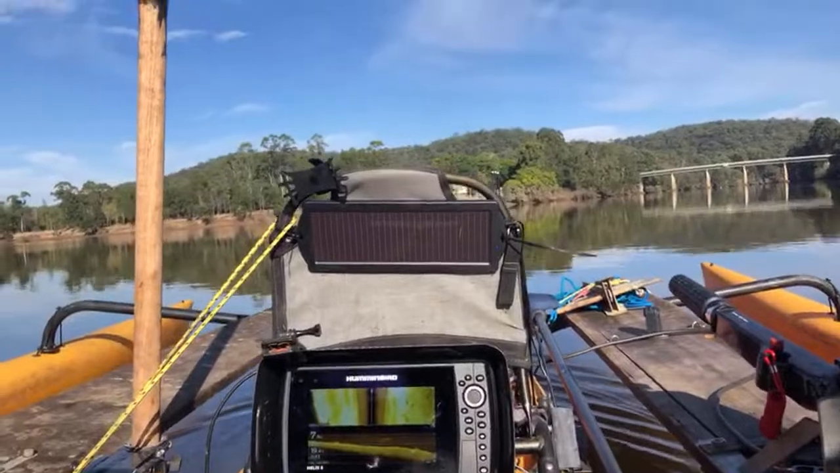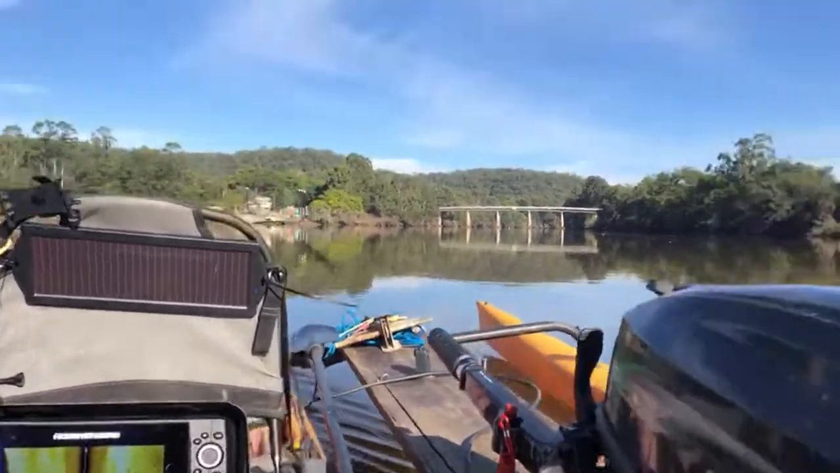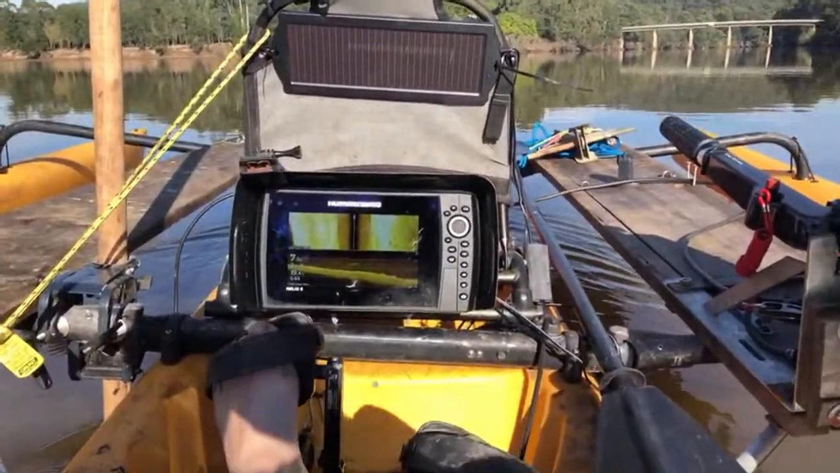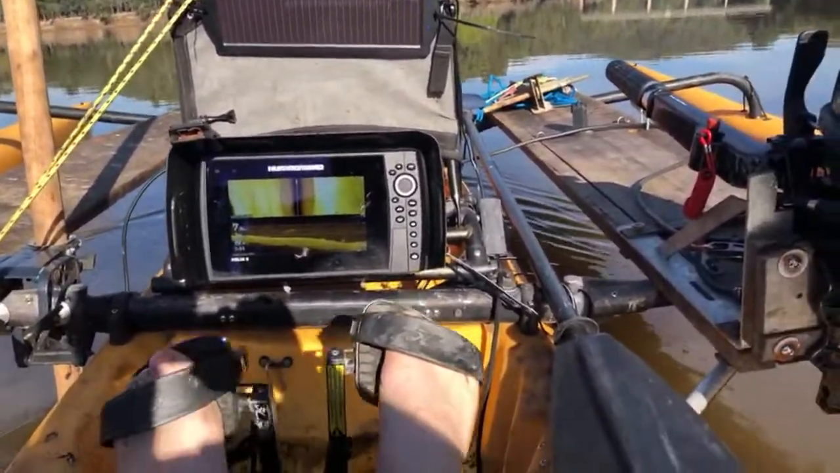We didn't find a real lot because the river had been completely washed clean. There was the car over there that we found, and we'll get that out when the water's a little bit safer. But there's still a stack of boats, caravans, the whole lot.